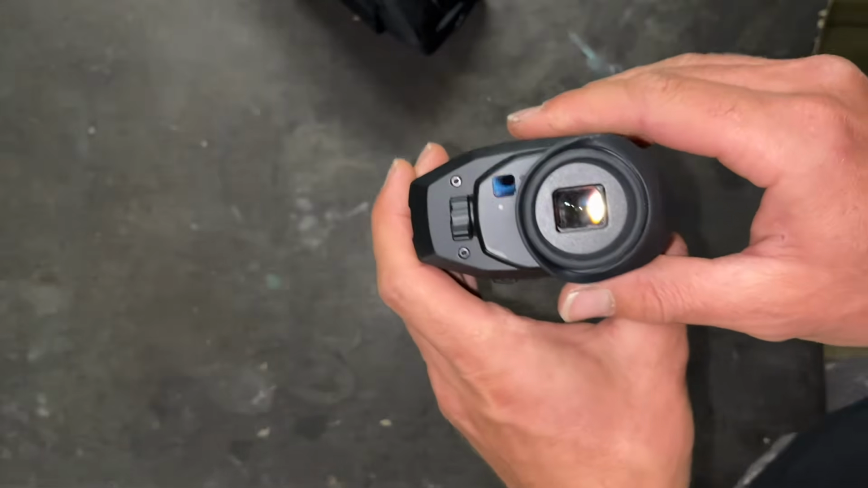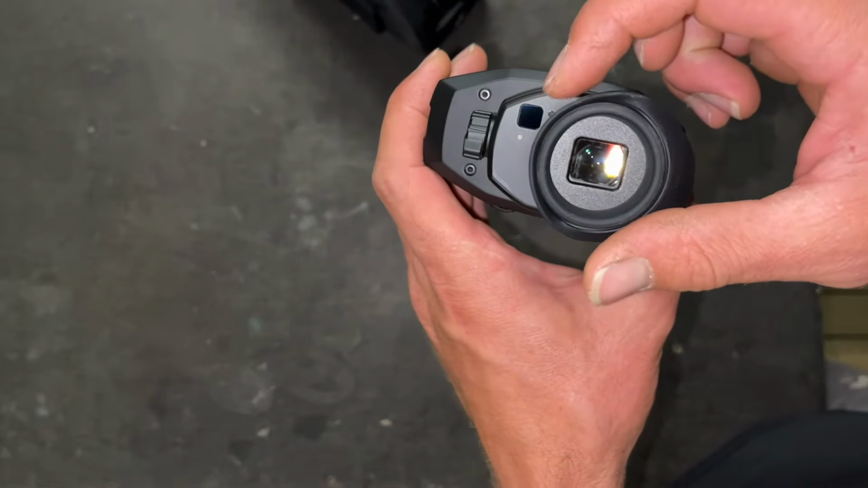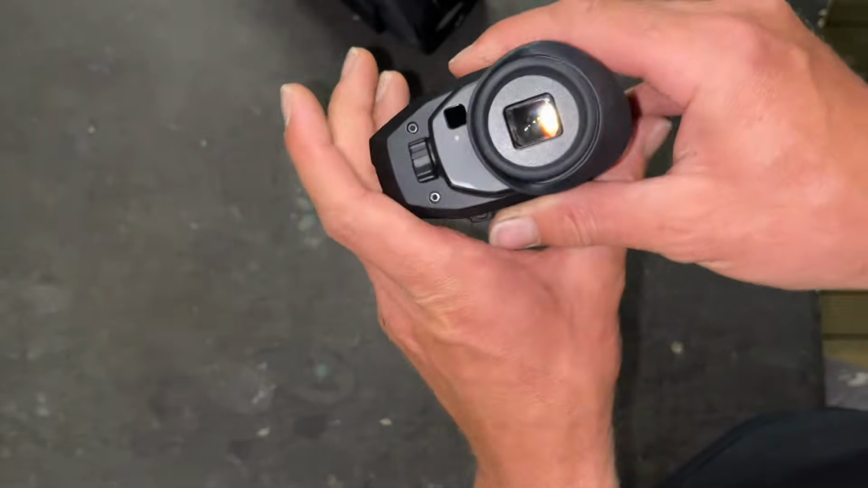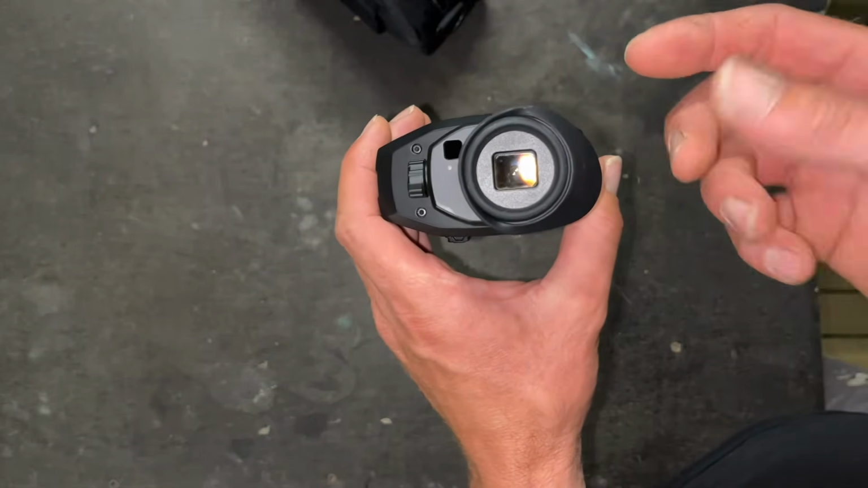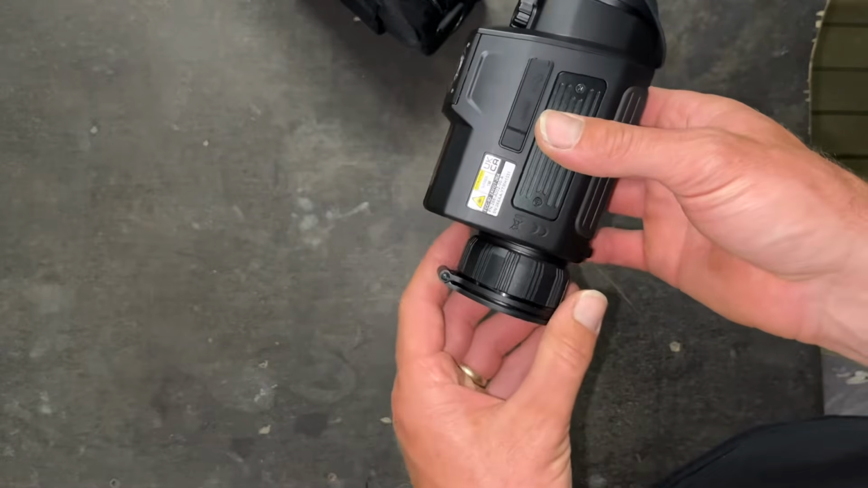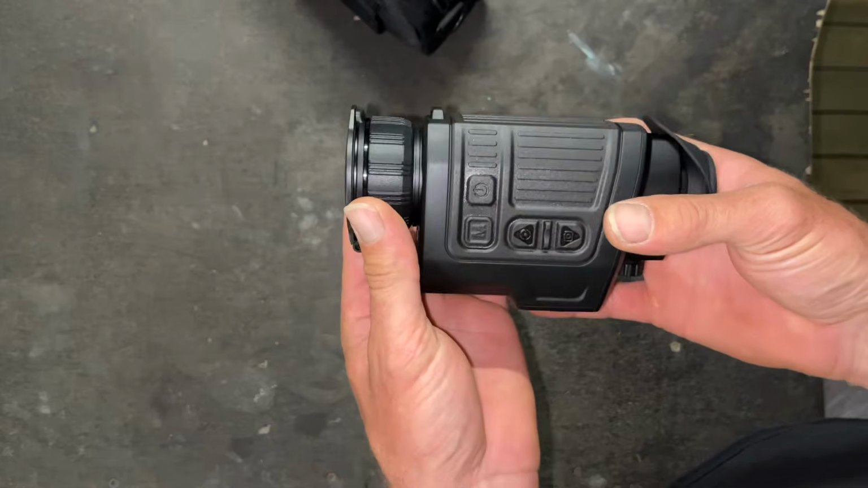Now there's one thing I've noticed that I really like. It's got a little infrared sensor here, so when you bring it up to your eye, the screen turns on, and when you take it away, after a few seconds the screen actually turns off, so you haven't got that light shining, blaring back in your face at night and lighting up your face in the dark if you're trying to walk up, stalk up or something.